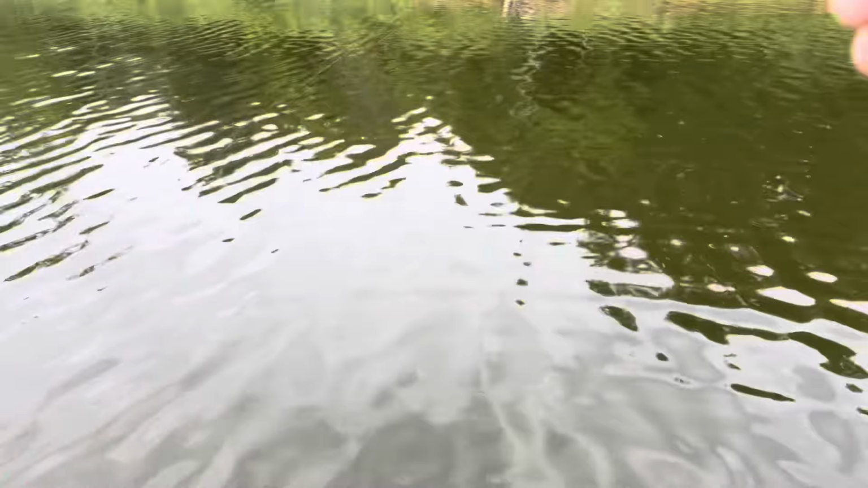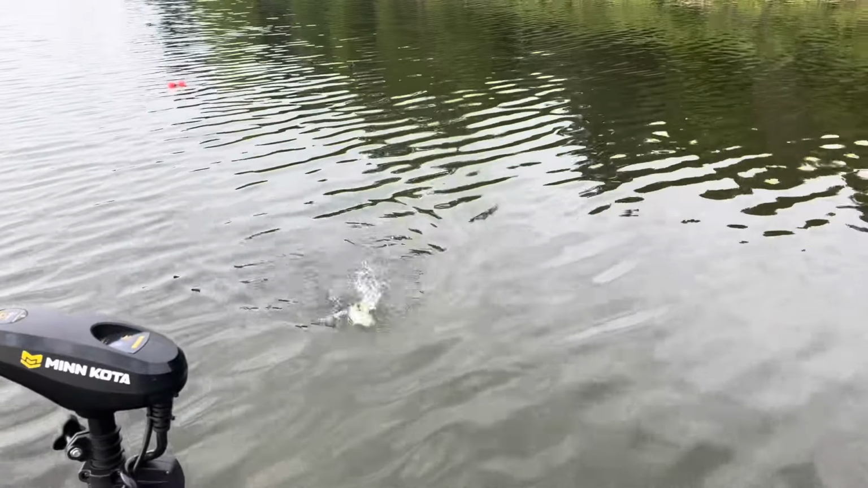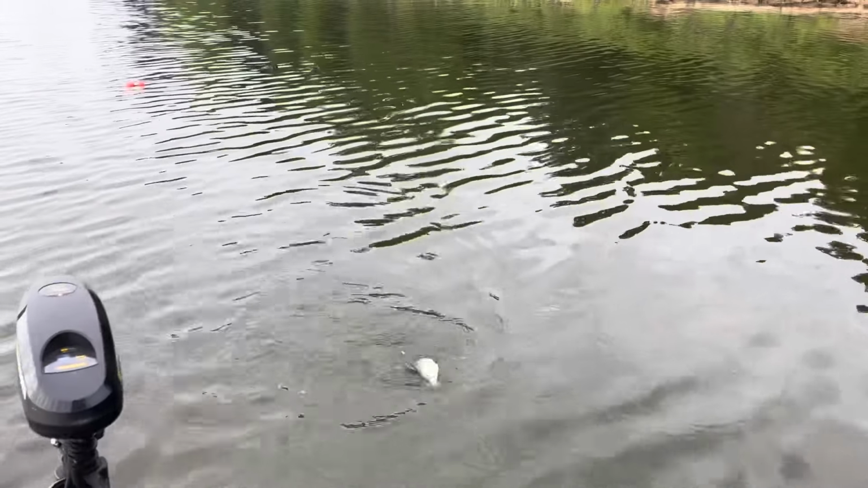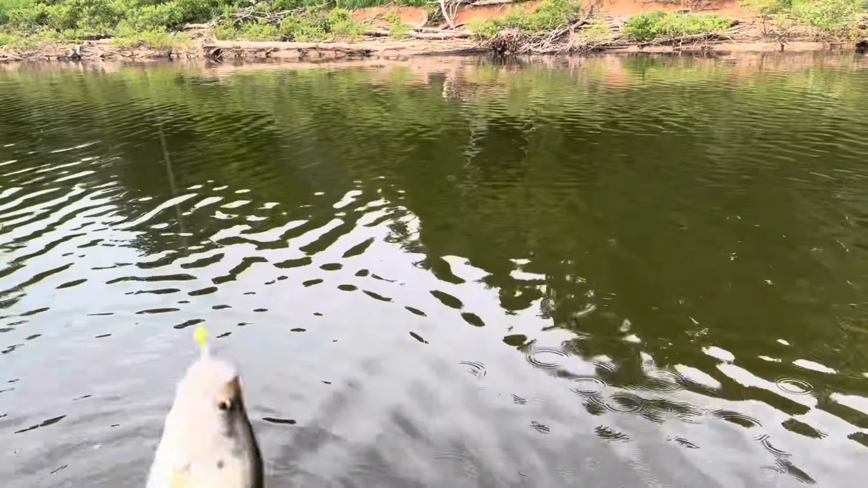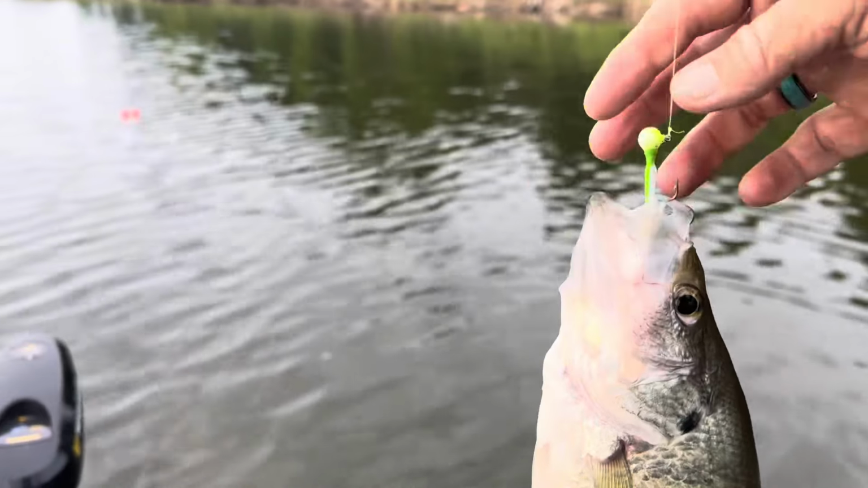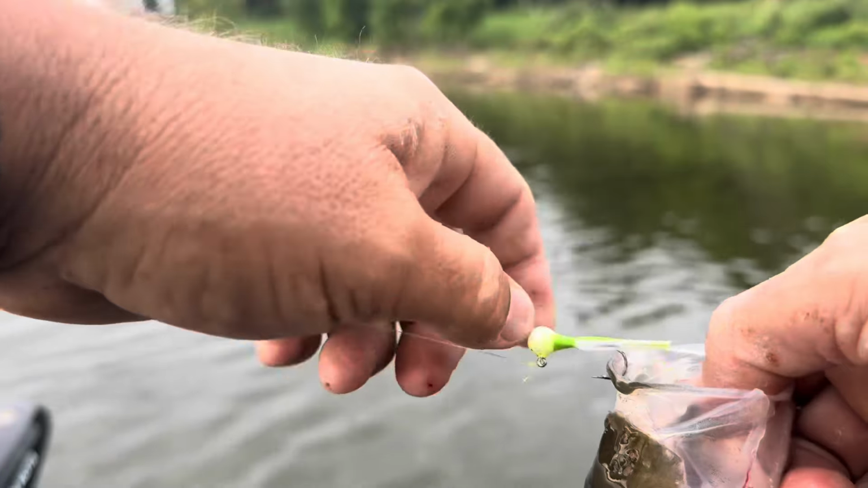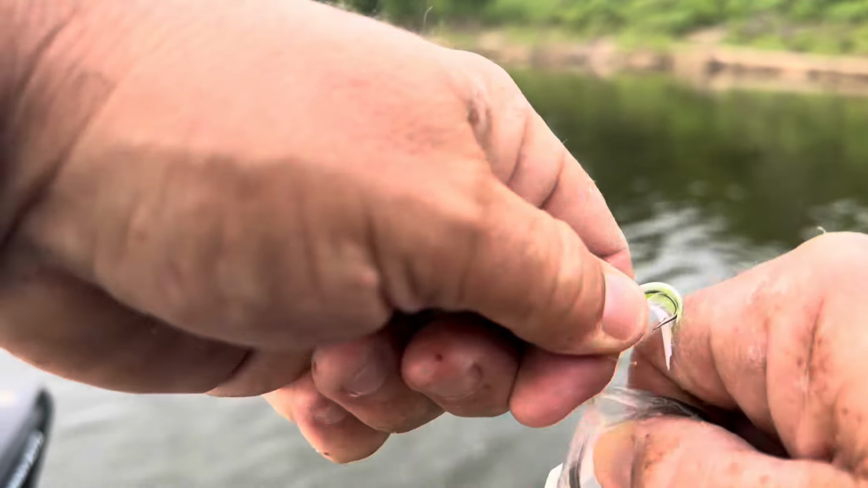There it is. That's a better one. It's not a huge one, but oh, that ain't bad. I wasn't going to keep them, but I decided I would. Pretty sure the lady across the street is going to be tickled to death. Get some good fresh crappie flakes.